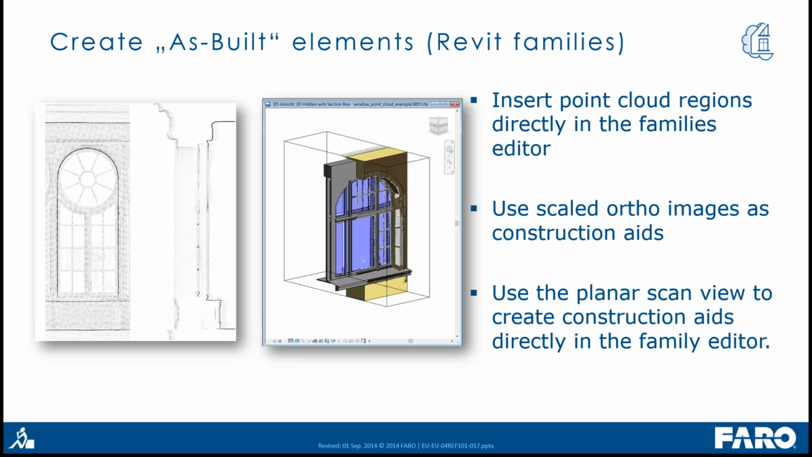For that, you can use PTS point cloud files. You can create these PTS files directly from your point cloud in the project environment. So you choose a region with a 3D section box in a 3D view and say export to PTS, and then import in the family editor.